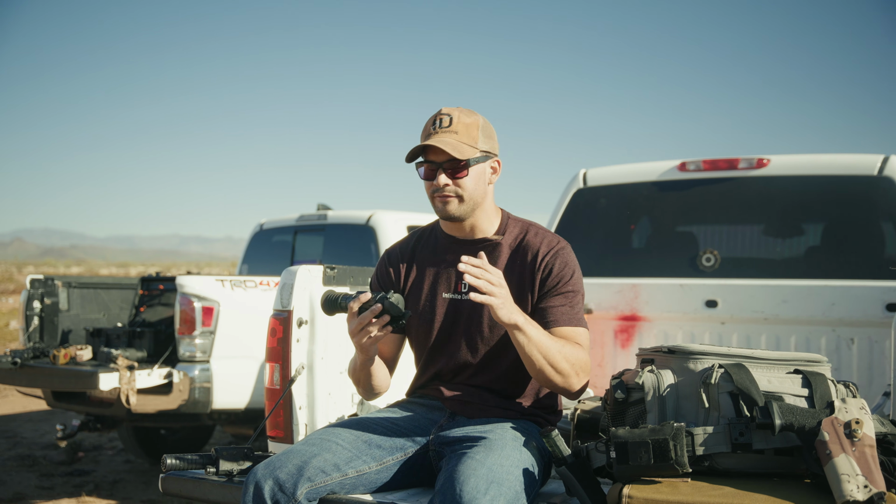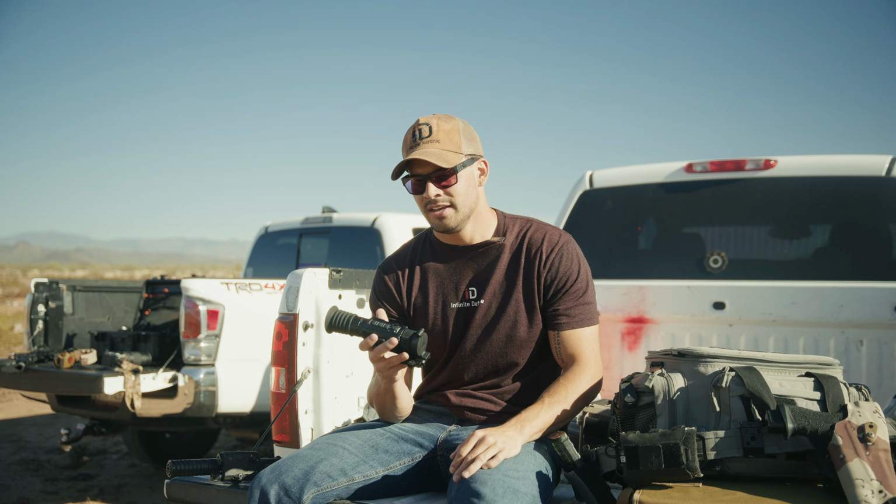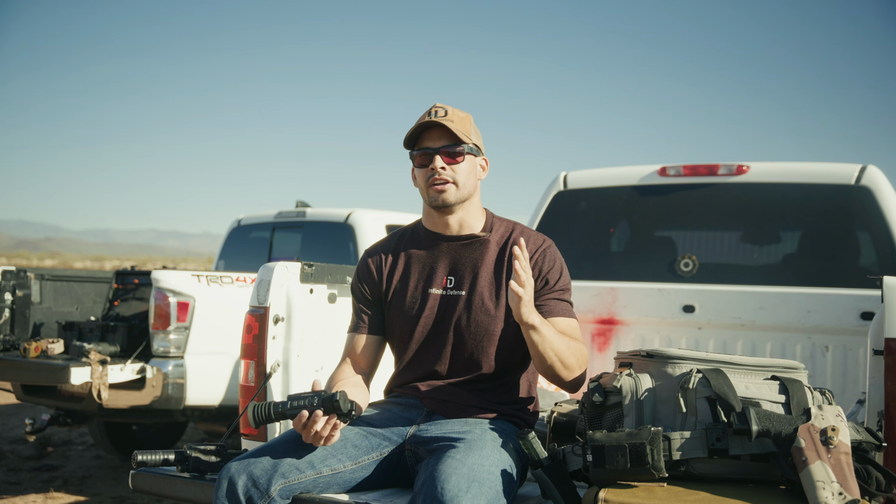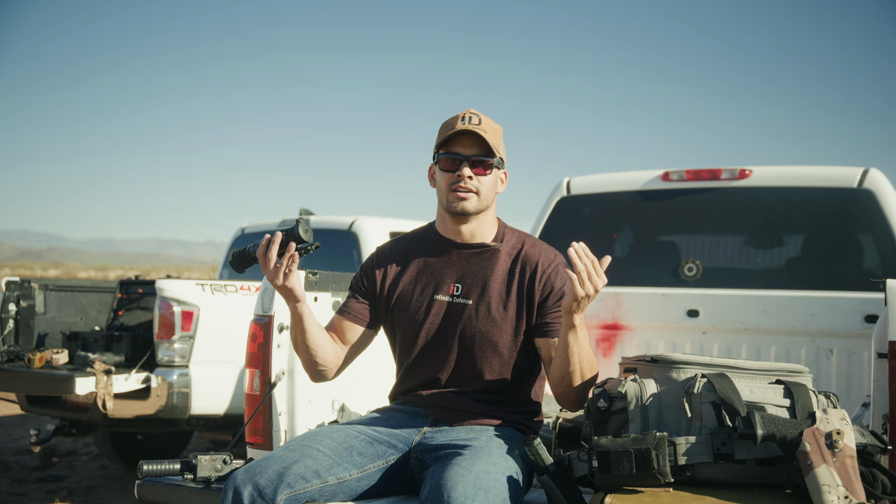We're gonna do a quick review on it, since Infinity Targets are the best thermal targets on the market. If you did not know already, the self-healing properties help the heat that's transferred when the round passes through to insulate itself, and you can see your precise shot for up to 5 minutes. So it's the perfect target to sight in your thermal optics, or just to go have fun with your thermal optic.